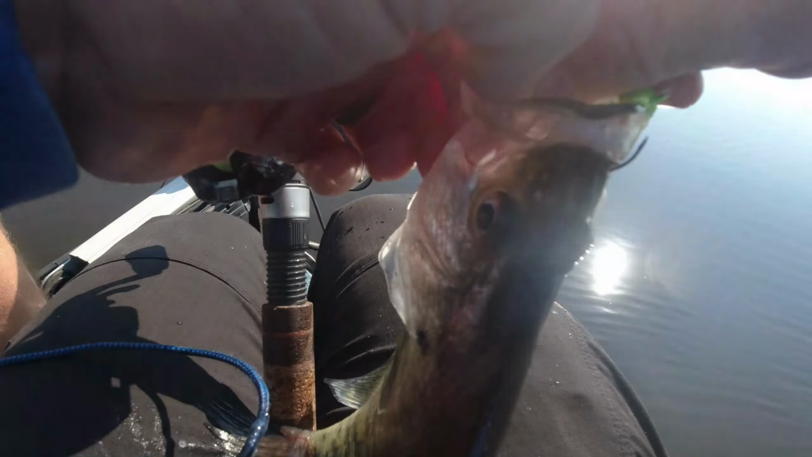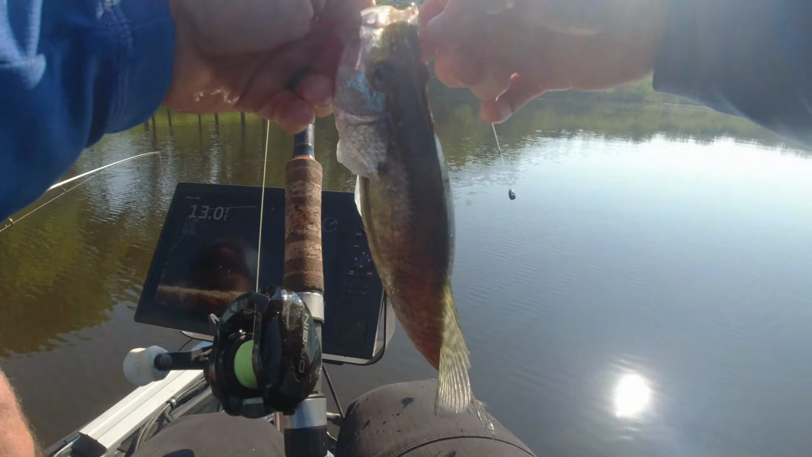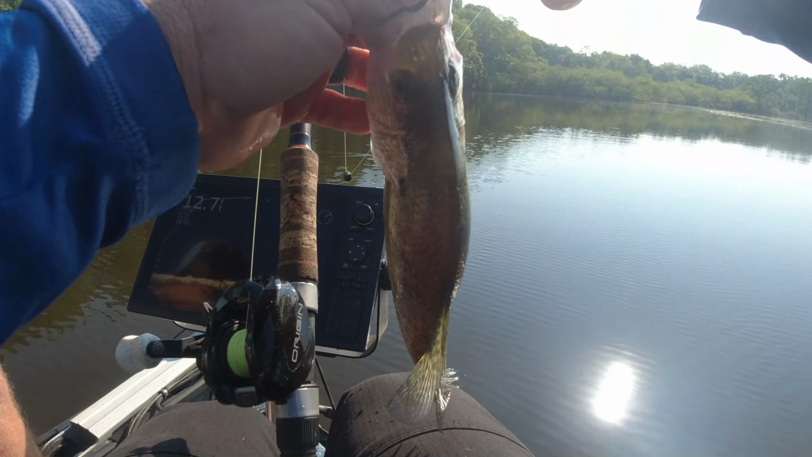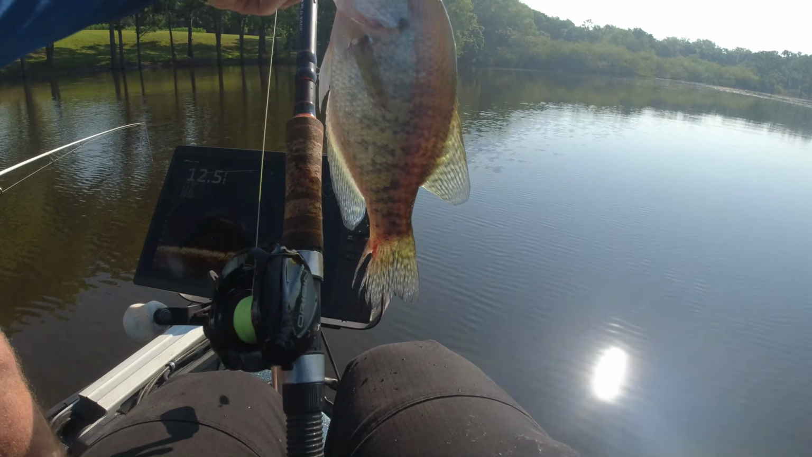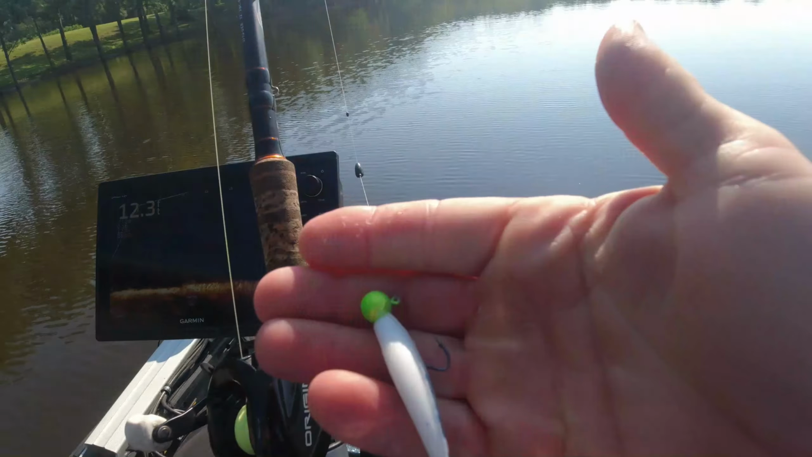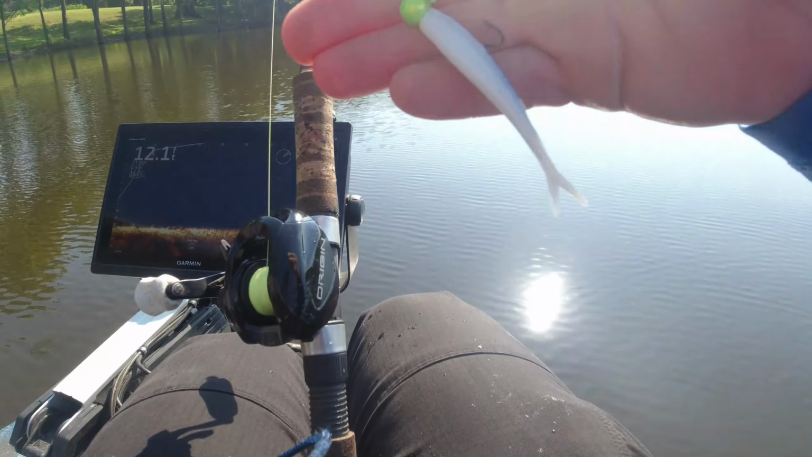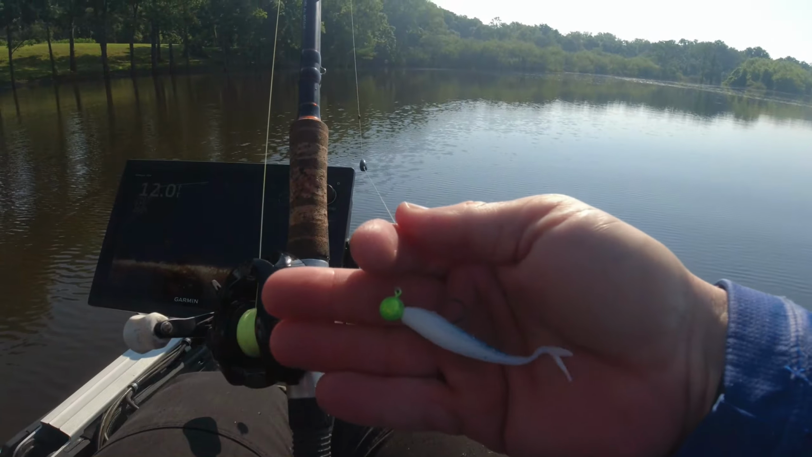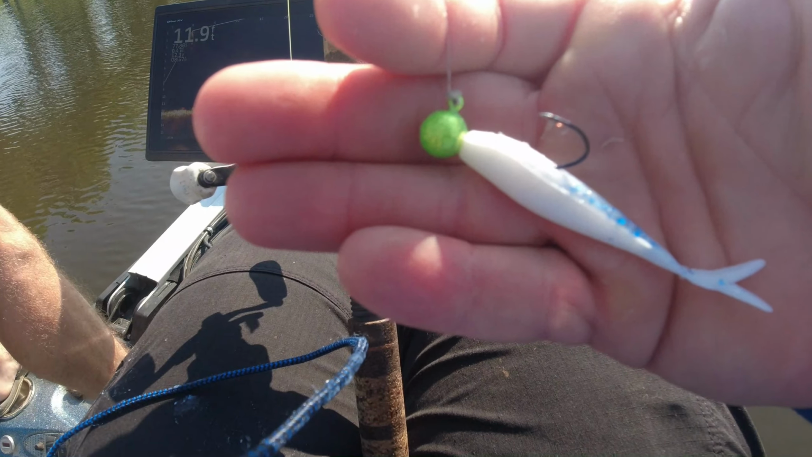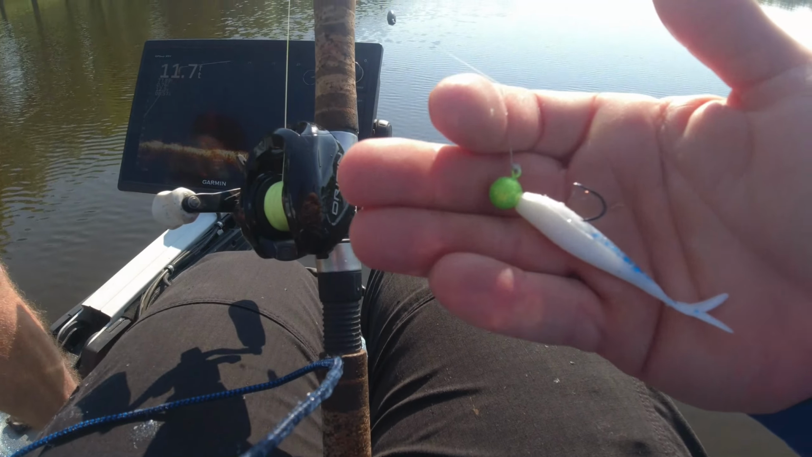Notice them fish are relatively small, but that 2.5 inch bait don't bother them one bit. That's still that Bonehead Blue Ice. Perfect size for him to eat. That's what I was catching yesterday. Most people were scared to throw a bait that big, but he bit it twice. What was that, a 10-inch fish? Maybe. He liked it so much he ate it two times.